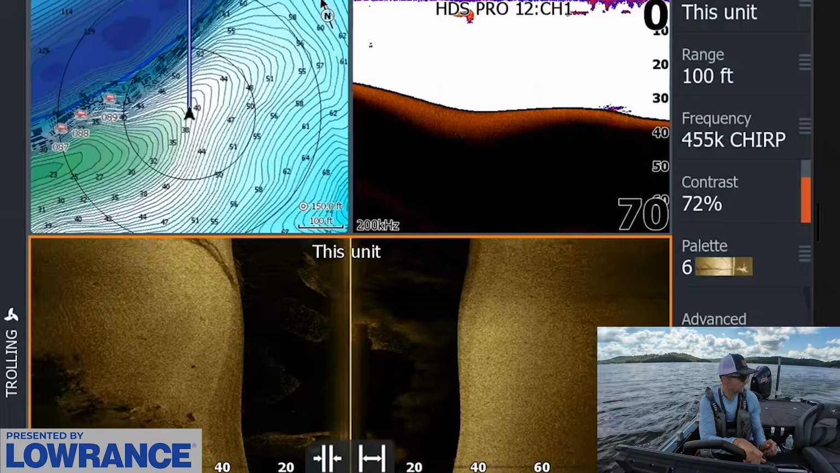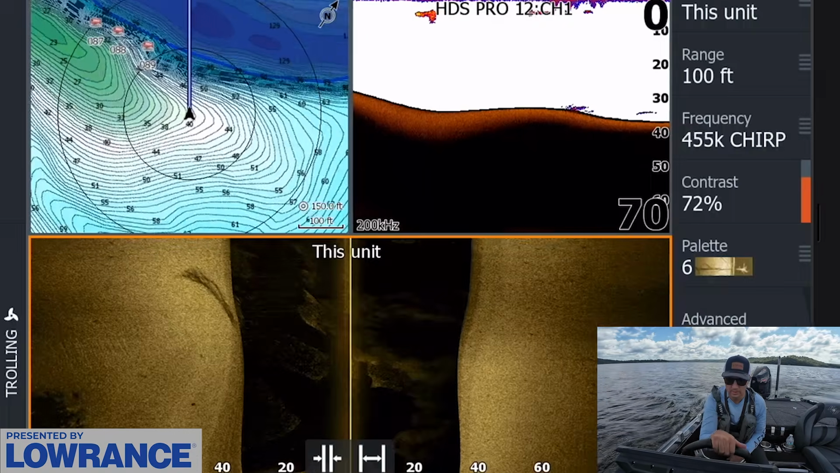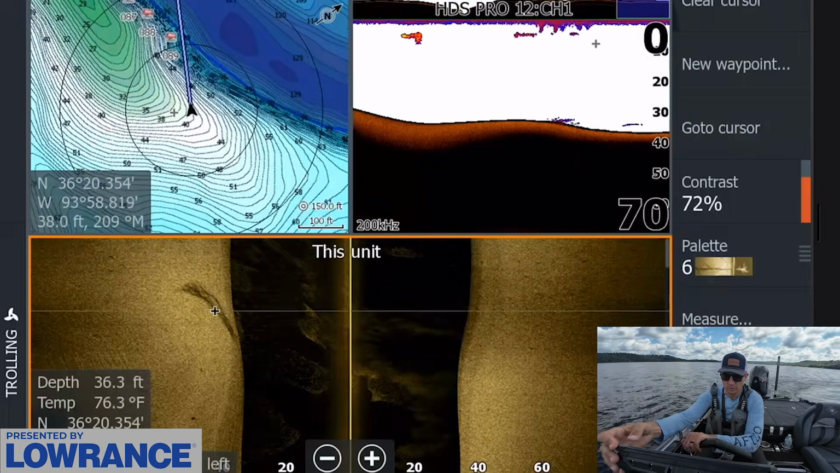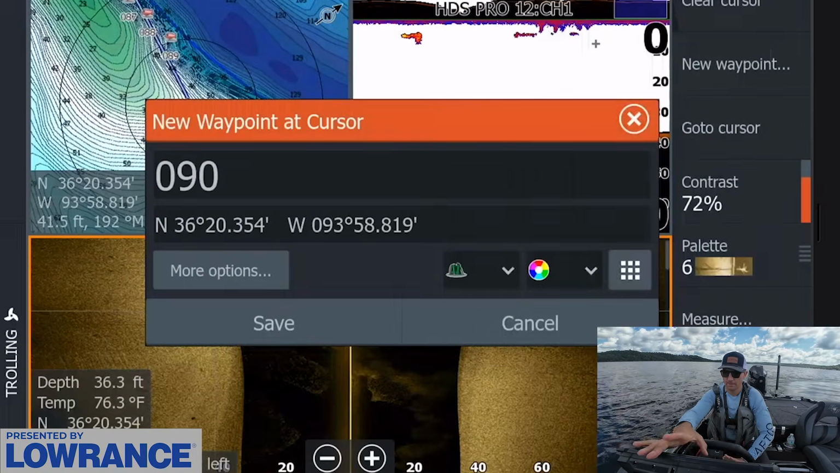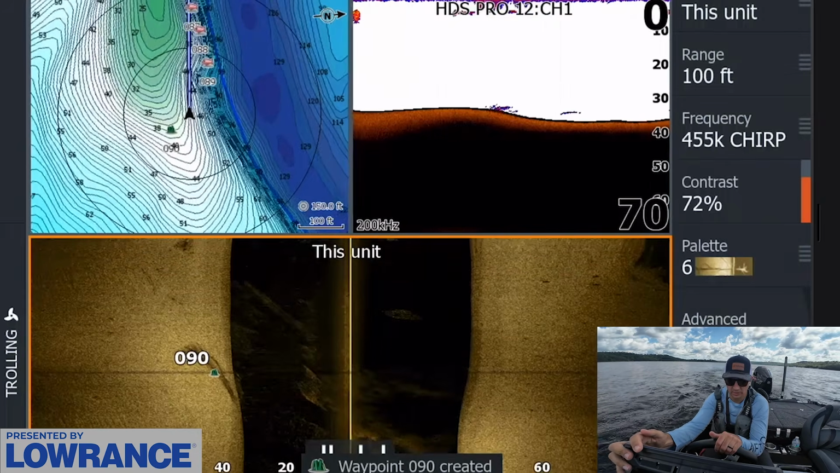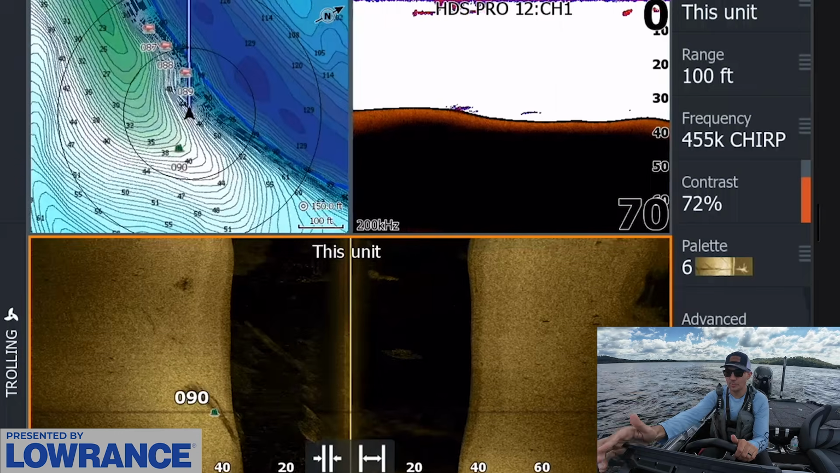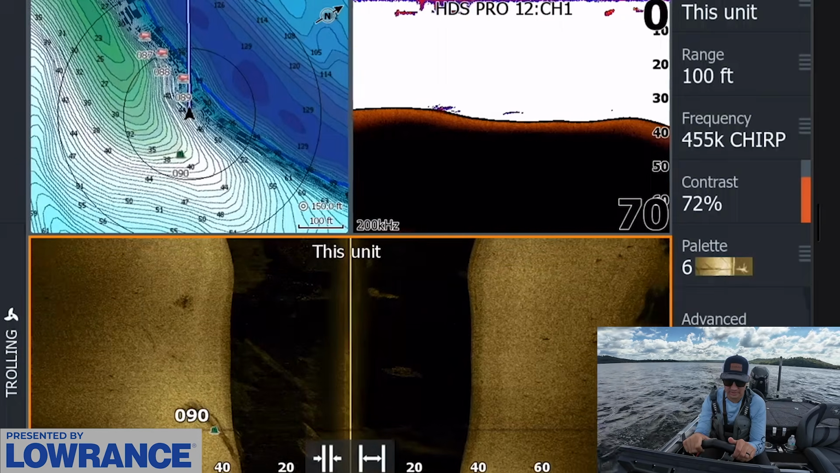I kind of was thinking I was going to have to graph further up here, but there's some fish even all the way out deep out here. A little bit of brush right here. We'll mark that brush pile just to have a brush pile marked. In the same zone, but I don't think they're all the way up on this point. I think they're kind of right on that edge, kind of where we saw them last time. There may even be some fish further out in the middle, to be honest.